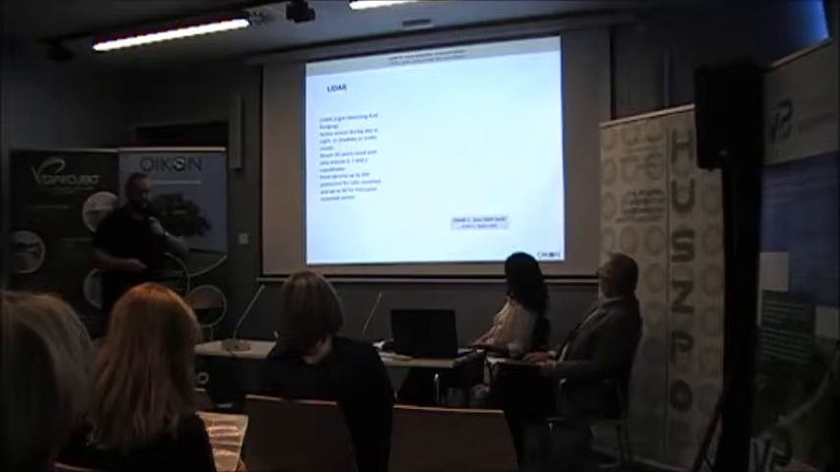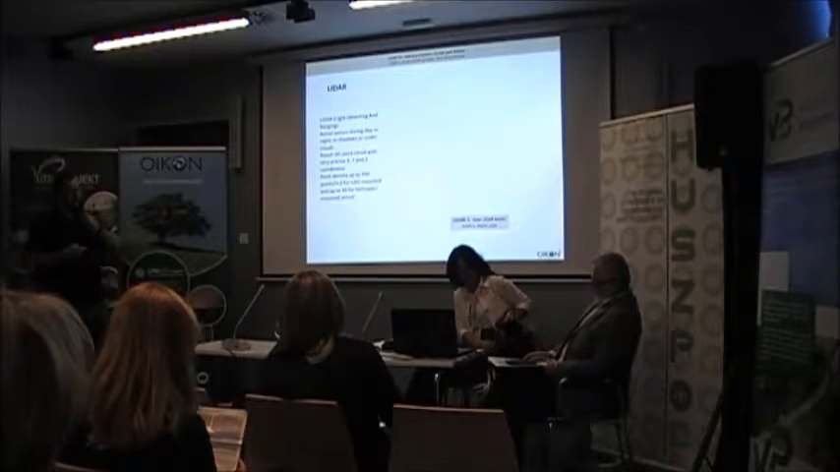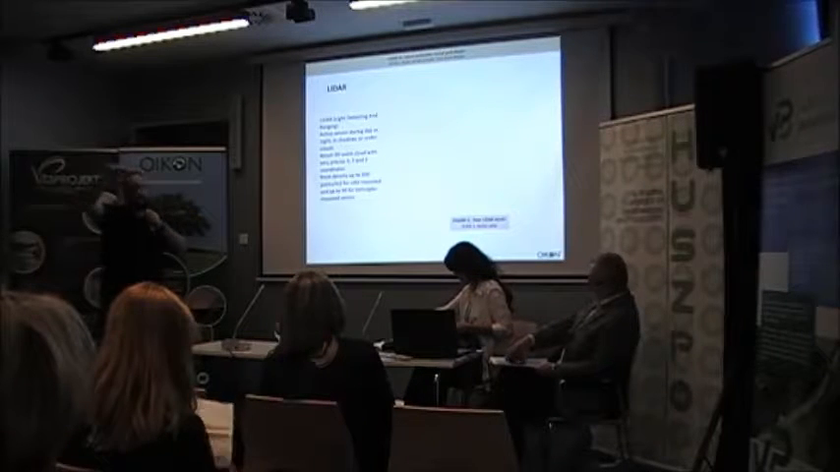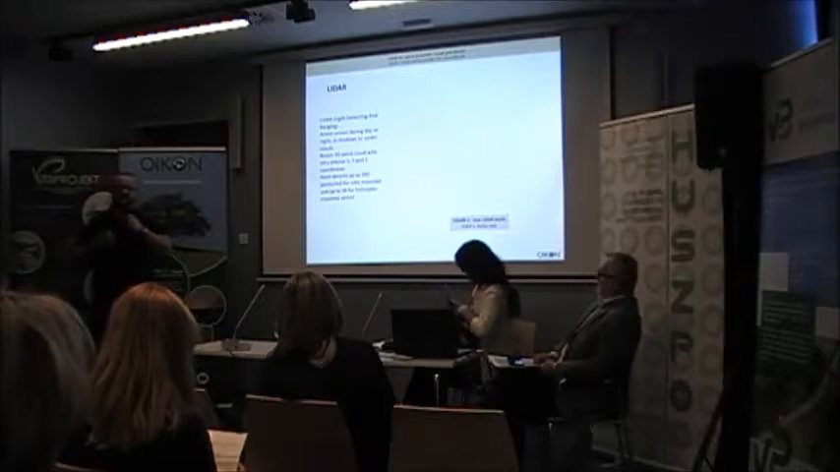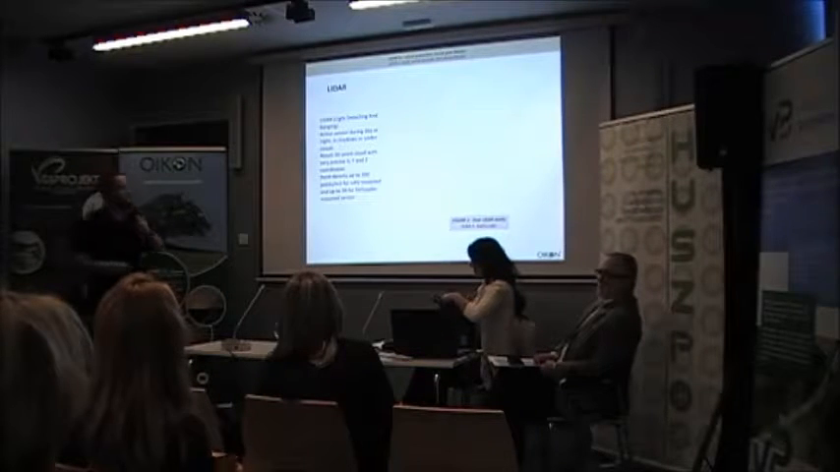So LiDAR, for all of you who did not hear about it before, is basically light detection and ranging. It's a laser similar to this one, but it's stuck on a platform. And basically what you do is you just fly around and you shoot laser beams around. So it's not actually Star Wars, but if you saw Star Wars, you saw LiDAR. But we don't kill anybody, we just record stuff, okay?